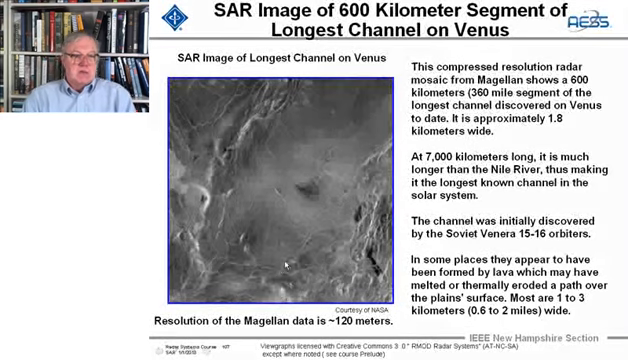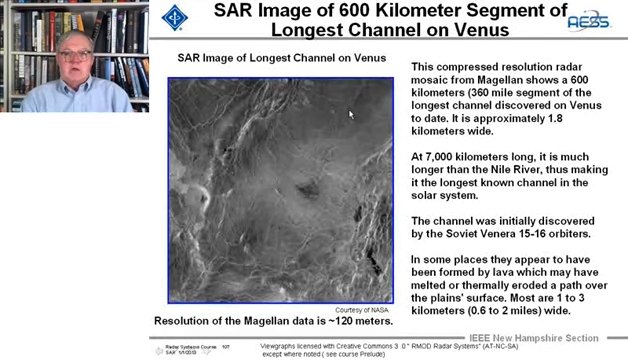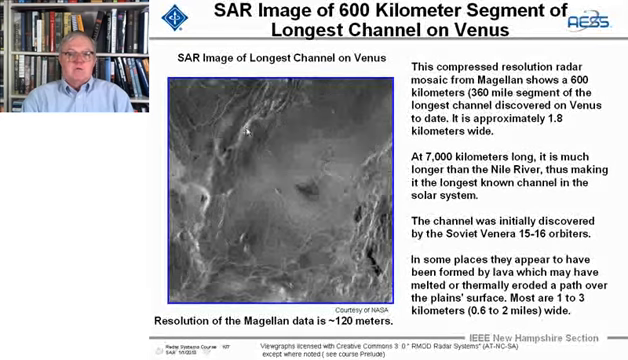And this is an image of the longest channel on Venus with the 120 meter resolution. This is a compressed resolution mosaic. It's a 600 kilometer long channel, this is a 360 mile segment of the channel, and it's the longest channel discovered on Venus, and it's about 1.8 kilometers wide, and the ridges are 7,000 kilometers long, and it's longer than the Nile River, so it's the longest known channel in the whole solar system.